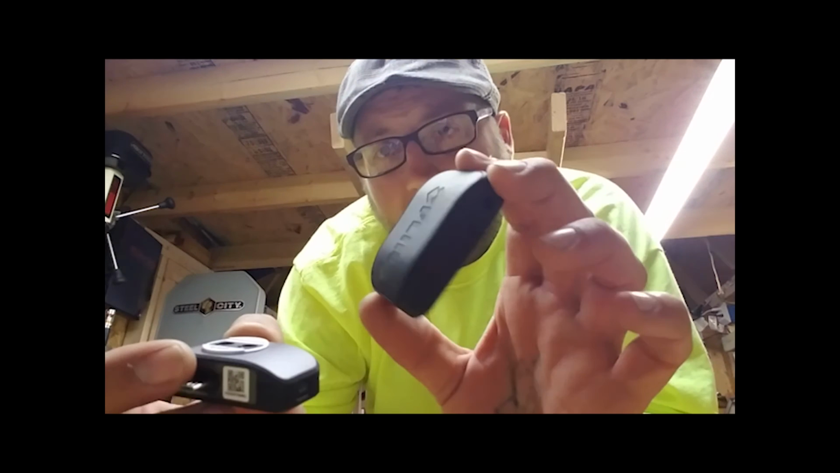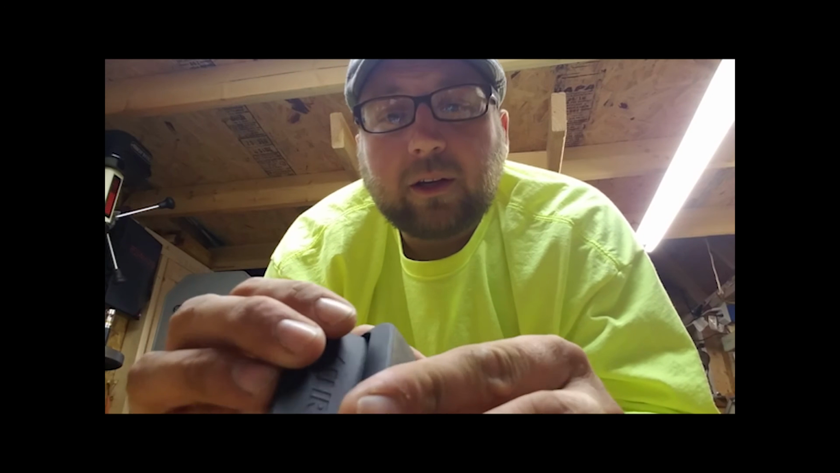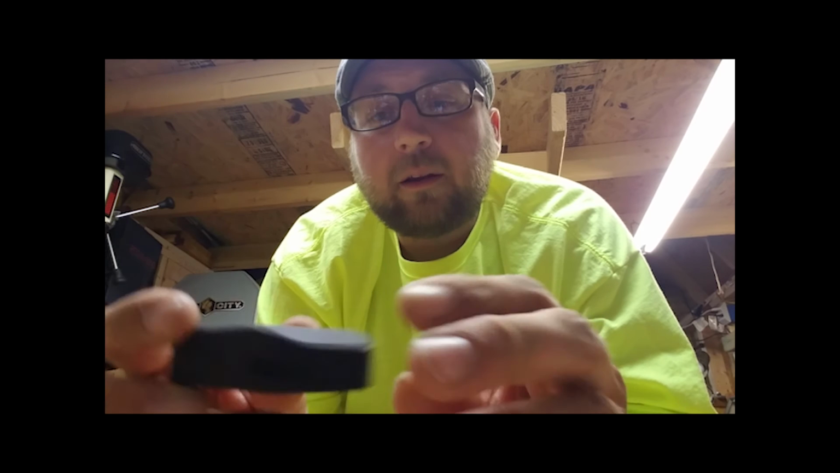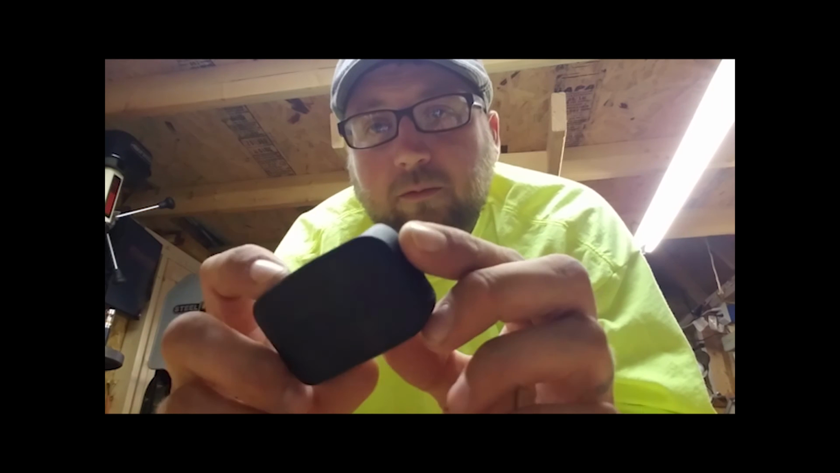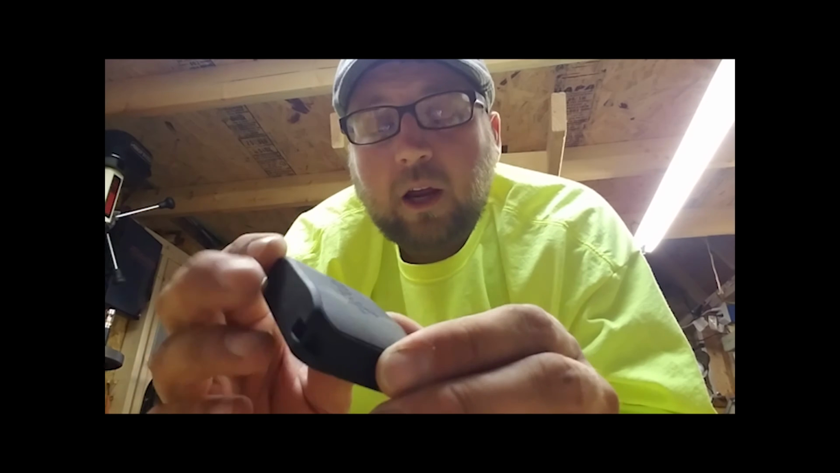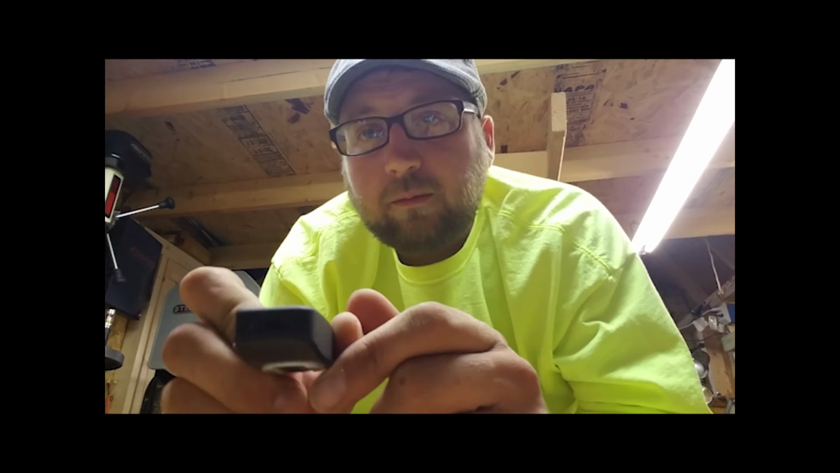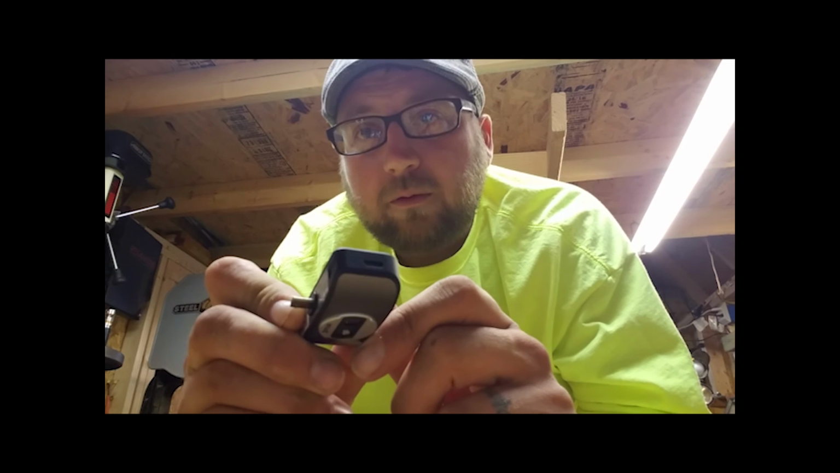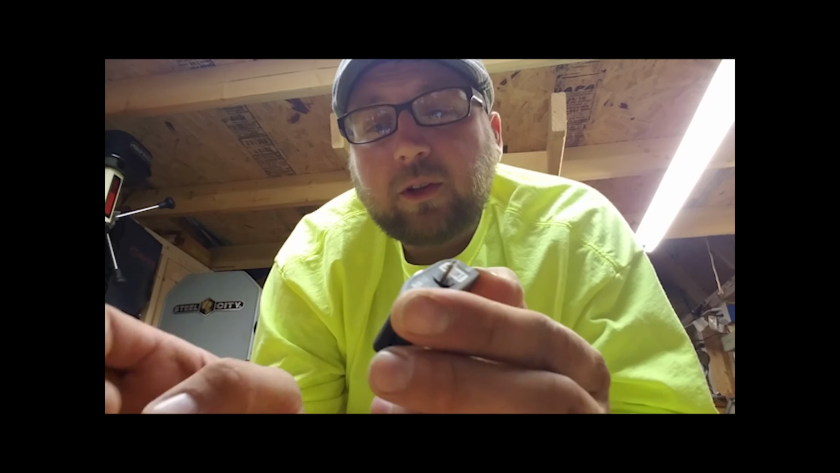This is the little case they give you with it, and all this does is you flip it in here like that, snap it in, carry it in your pocket, tool bag, whatever. It does use standard mini USB for charging. The battery life on it's actually really good.